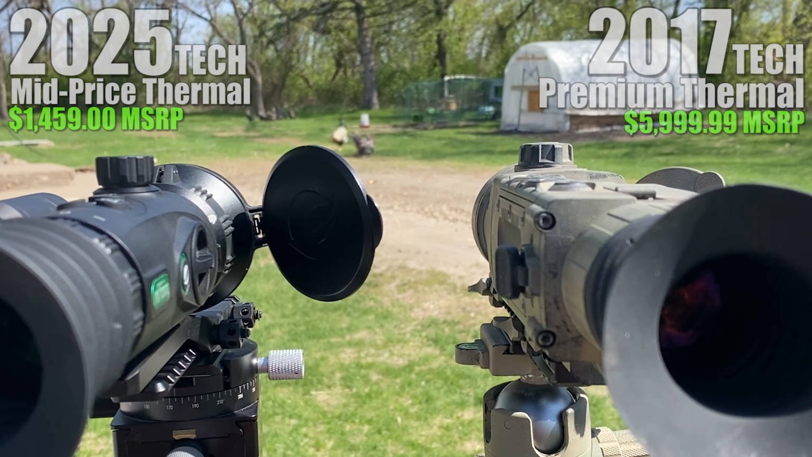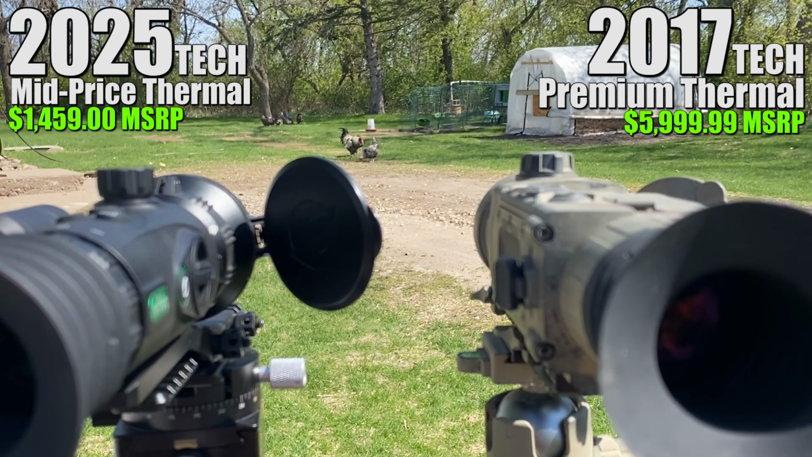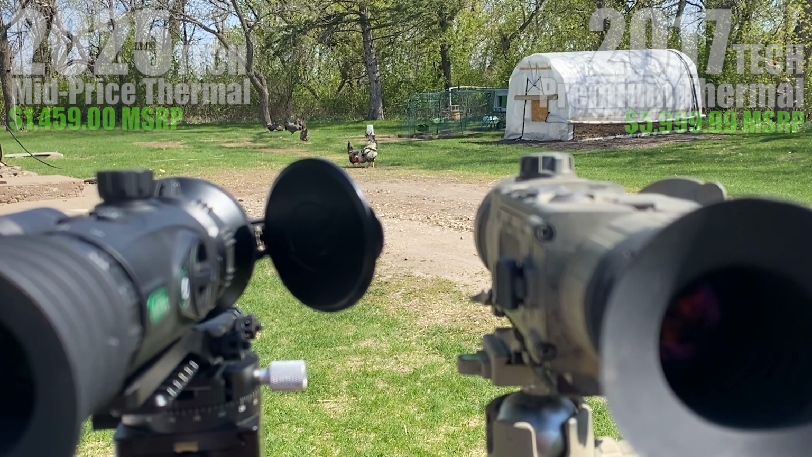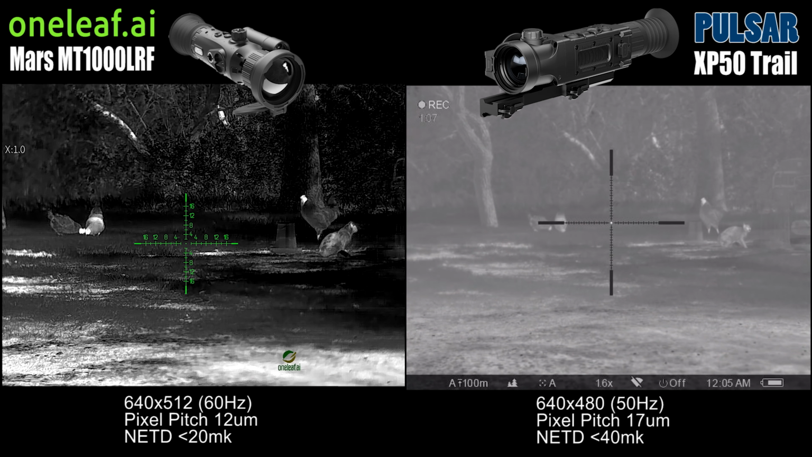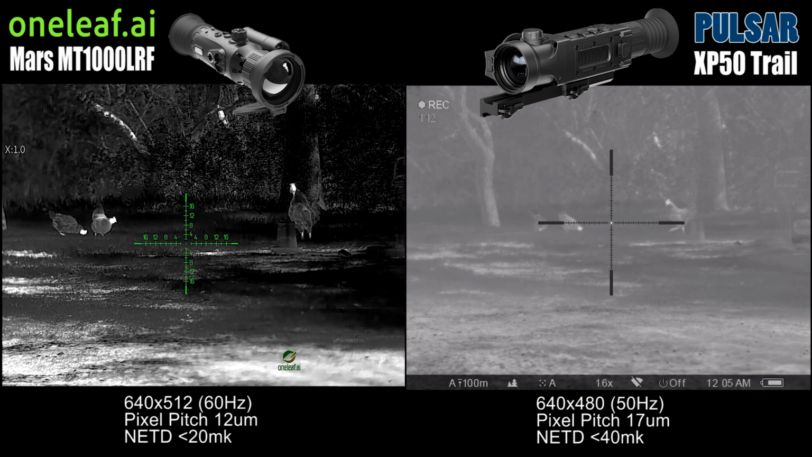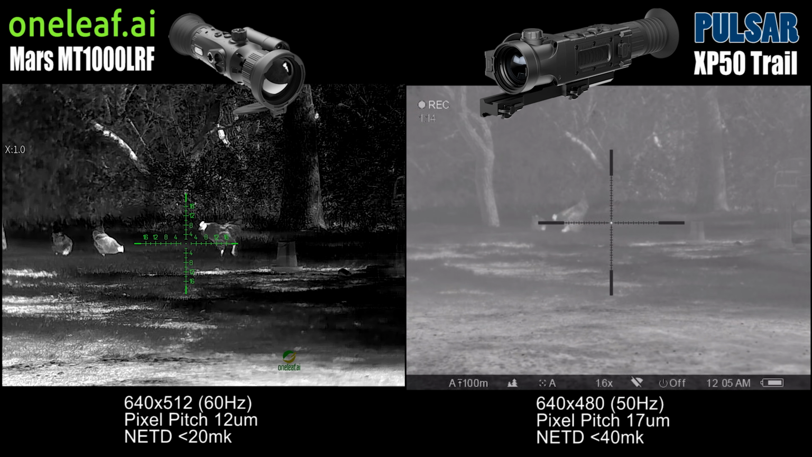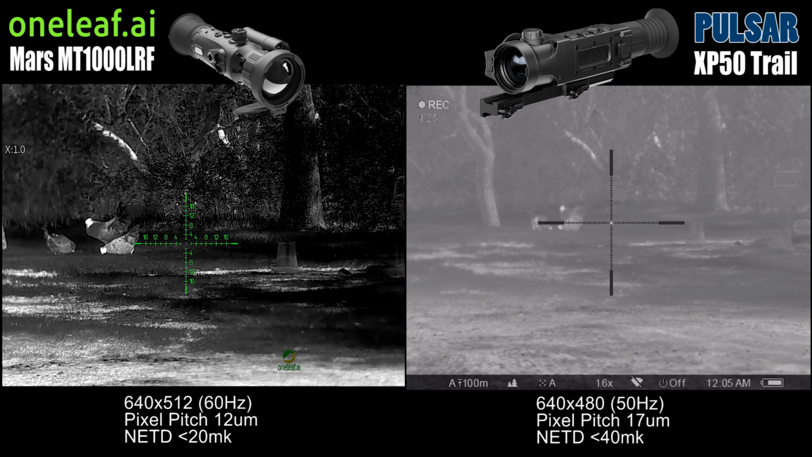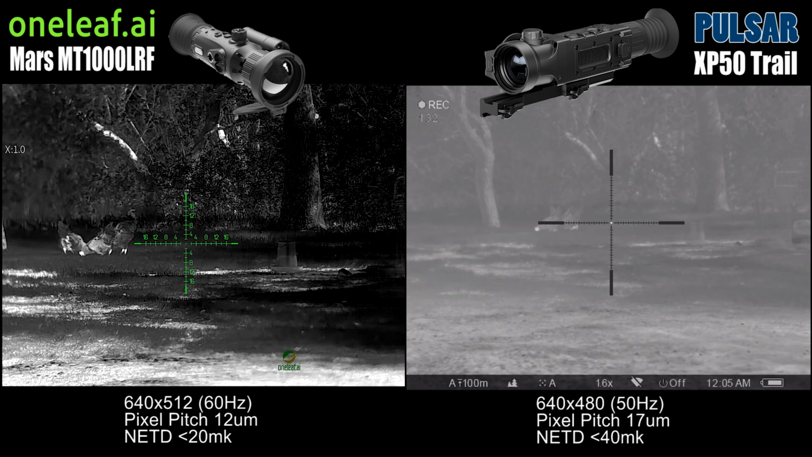How are new mid-range thermal optics comparing to old school premium optics that cost many times more just a few years ago? Let's take a look and see. So on the left, we see what I would call a mid-price thermal for 2025, the Mars MT1000 by Oneleaf. And on the right, we have an older model, which came out 7 years ago, the Pulsar XP50. These were premium price when they came out in 2017, around $6,000. So you can see the technology difference in the last 7 years that is available now for much less money.